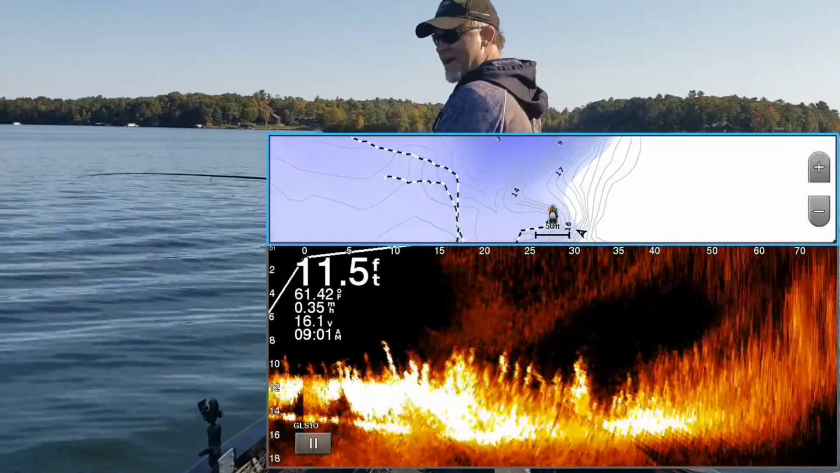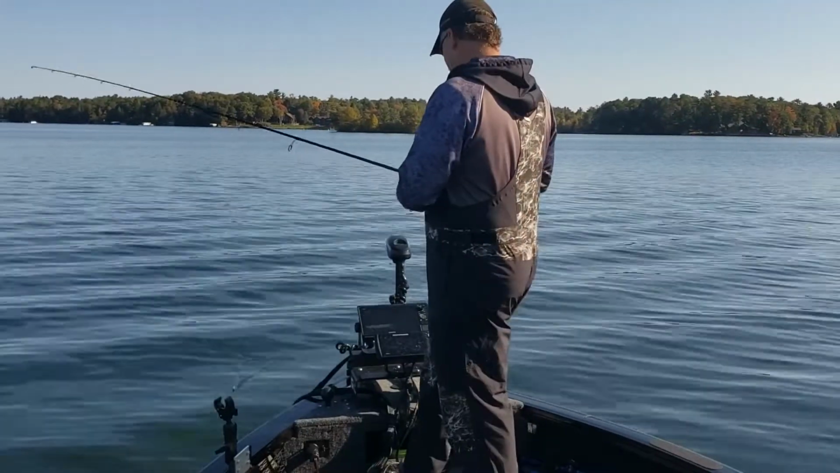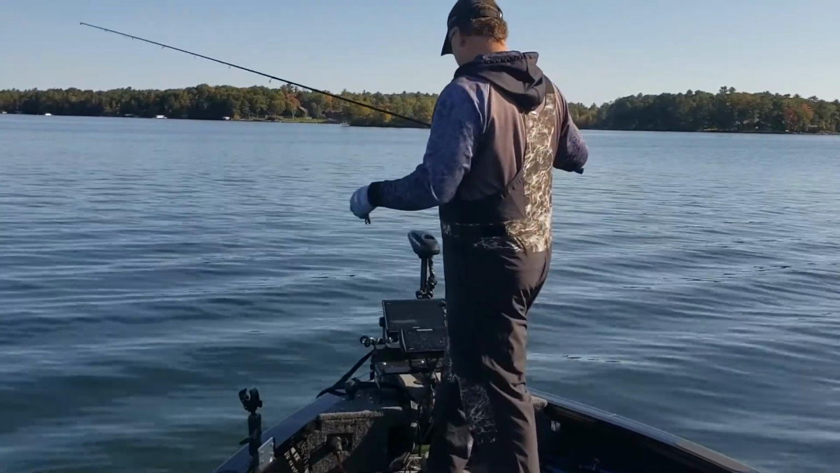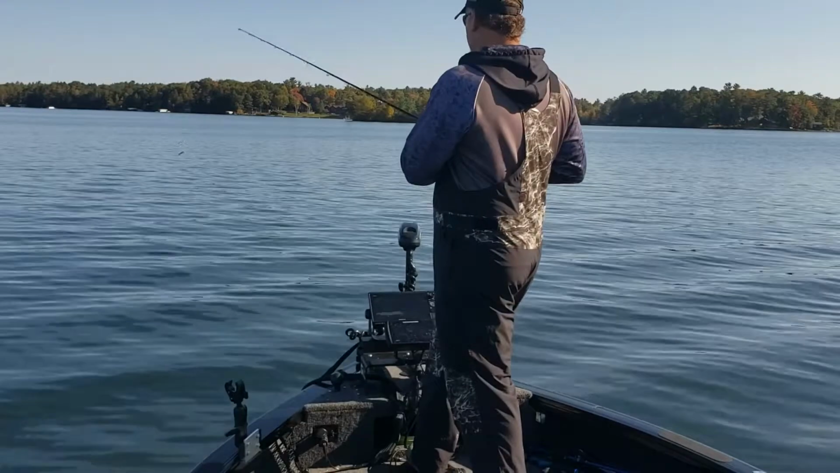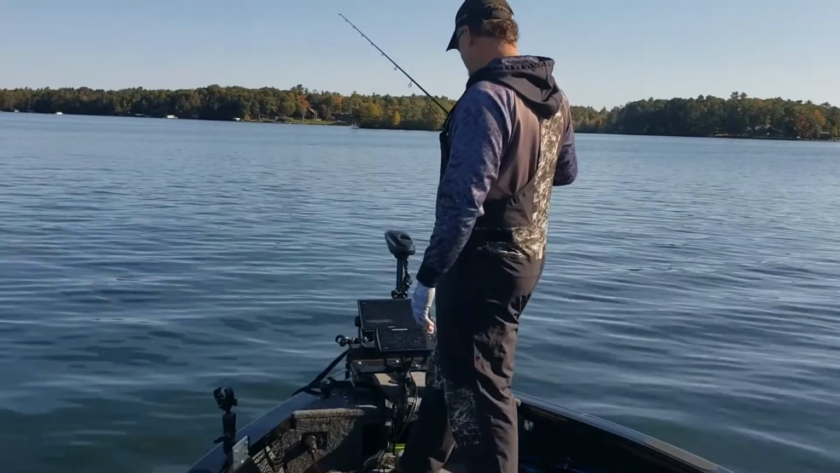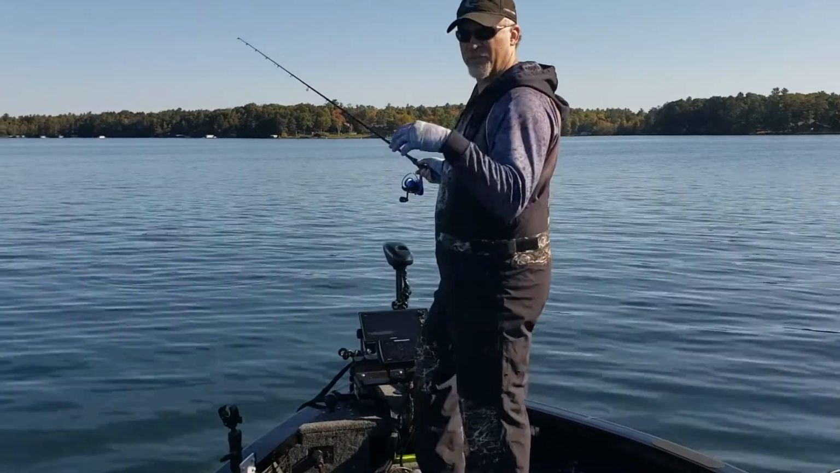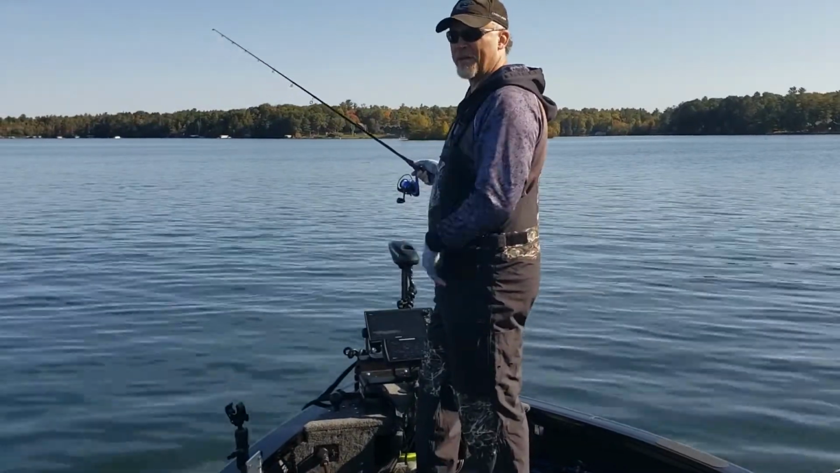But that is the active way to continue to move your way around cover and structure, target things that you see, or target the cover itself and watch the fish react to it on the screen. And you'll see those fish move through the screen and grab your bait, and off they go.